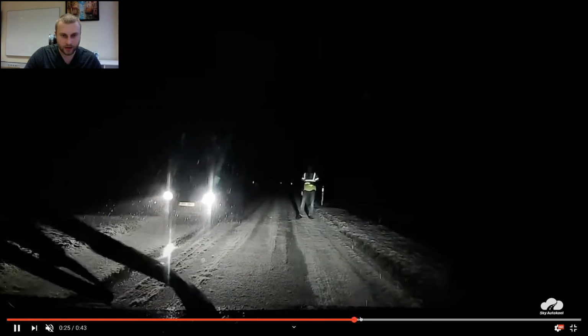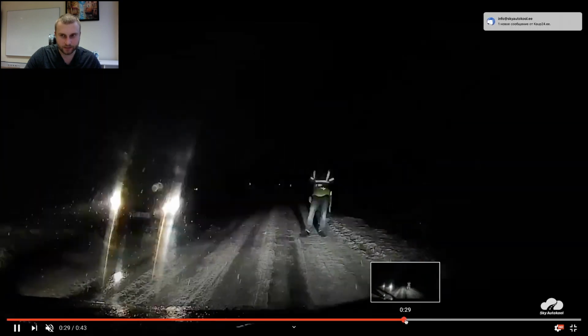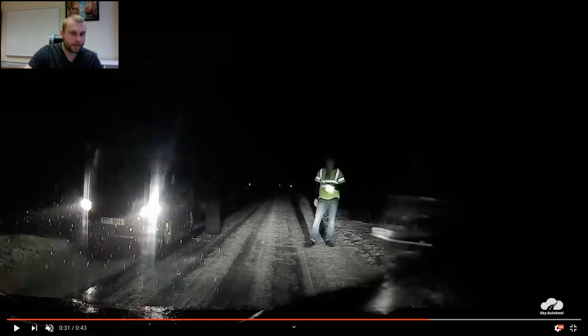And only now we can see the figure in the dark here. So the student stopped here because only now he saw someone, at a low speed.